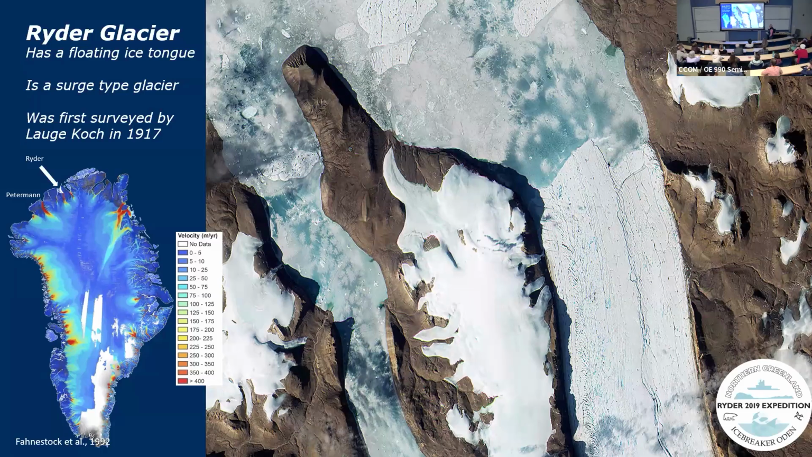And then we looked just 130 miles over to a place we keep referring to as Ryder. It's really, the fjord is called Sherard Osborn Fjord, but the glacier is Ryder Glacier. And it has an ice tongue. And it was first seen by a guy named Lauge Koch in 1917, because he did a sled expedition all around the top of Greenland, really quite remarkable. And he kind of sketched, I'll show you a picture of his sketch in a minute, of the ice tongues.